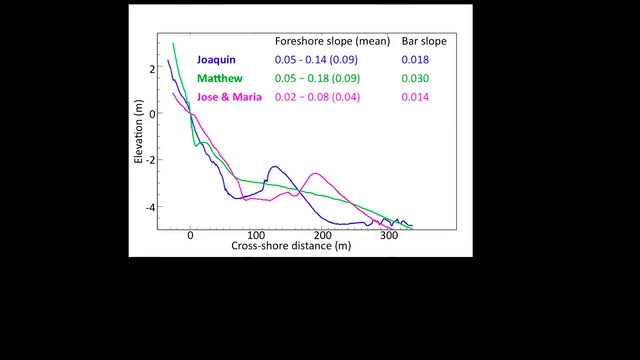And we're interested in the beach slopes. So the foreshore slope is in this area highlighted in the box. And notice that there are fairly different foreshore slopes for these three storms, where the Matthew foreshore slope is pretty steep. The Jose and Maria foreshore slope, as I pointed out before, is pretty gentle. We're also interested in these sandbars because we think the sandbars could be affecting the hydrodynamics. So I've defined what I call a bar slope, which is shown for Joaquin by the dashed blue line. It goes from where the mean water level intersects the profile to the crest of the sandbar. So it's accounting for how far offshore the sandbar is and how high the sandbar is.